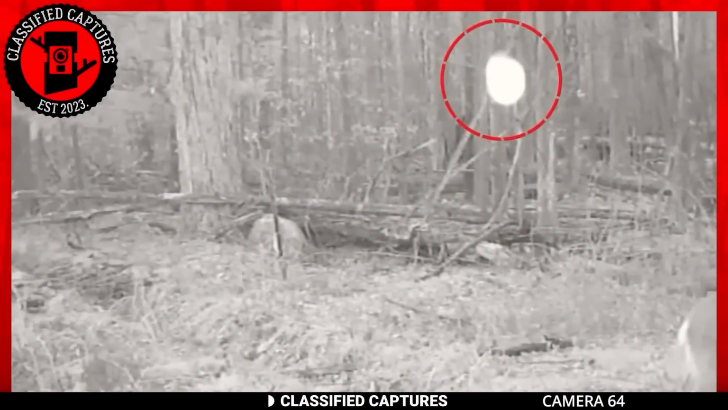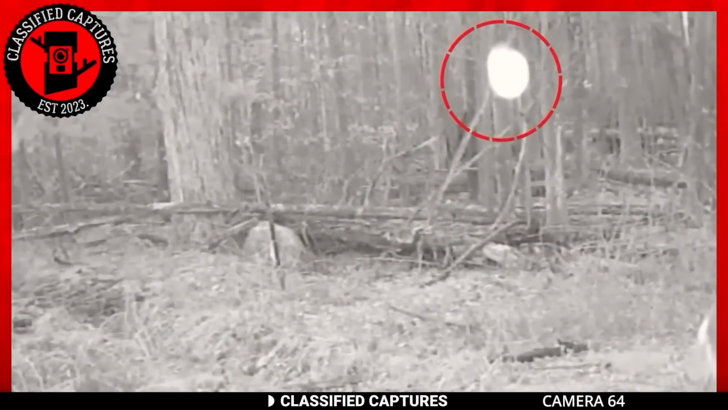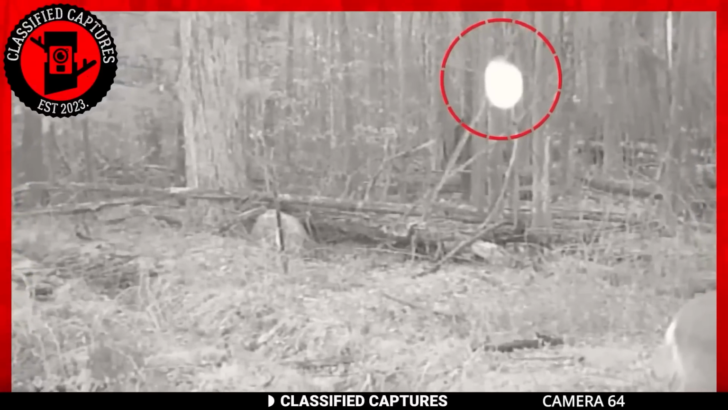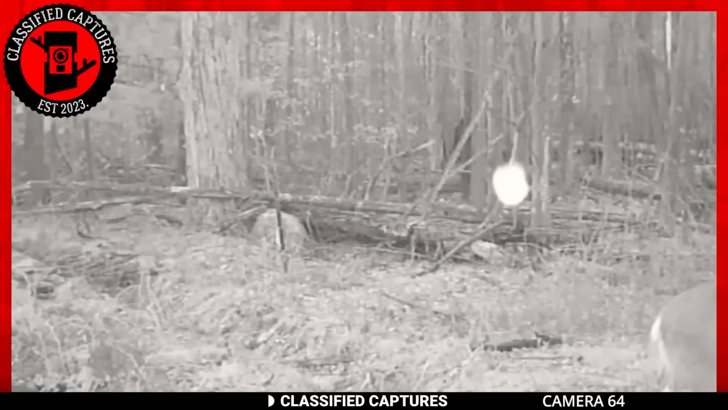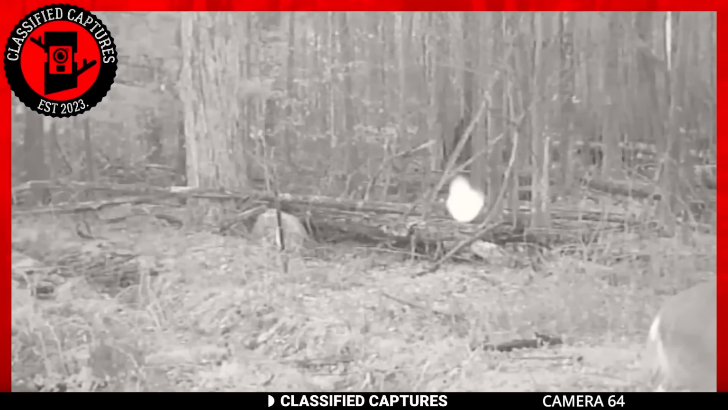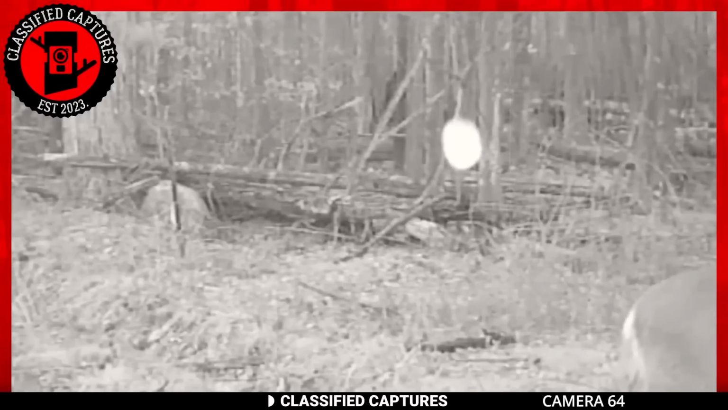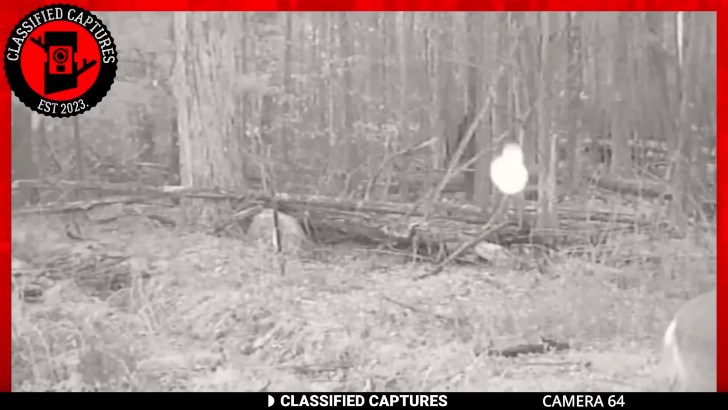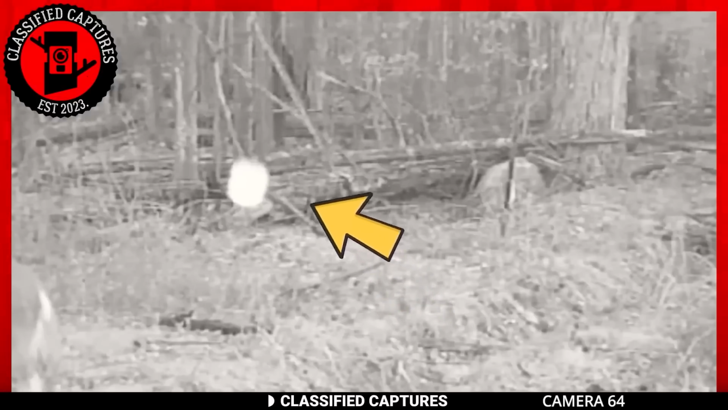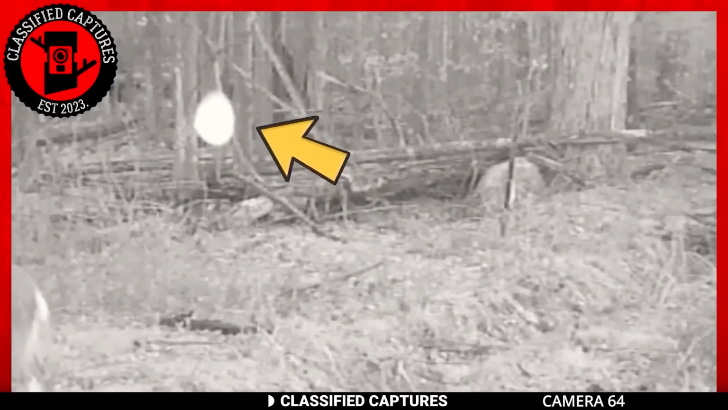In the depths of the unknown, a Trailcam captures a bewildering sight. An ethereal orb seemingly defying the laws of nature. Its ever-shifting form intrigues onlookers, prompting debates and speculation. While some suggest mundane explanations such as dust particles or leaves, a closer examination reveals a different story. The orb's movements appear deliberate, as if guided by an unseen force. It navigates through the air, defying conventional explanations. Could this enigmatic object be a manifestation of something otherworldly?